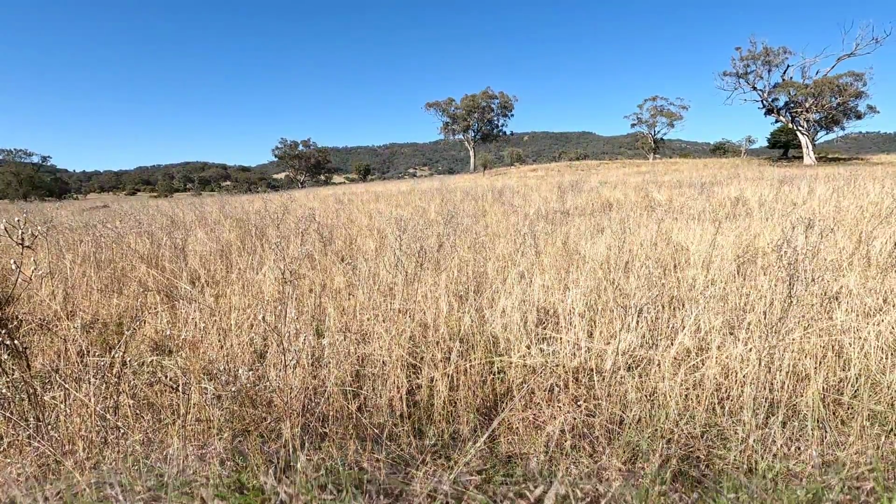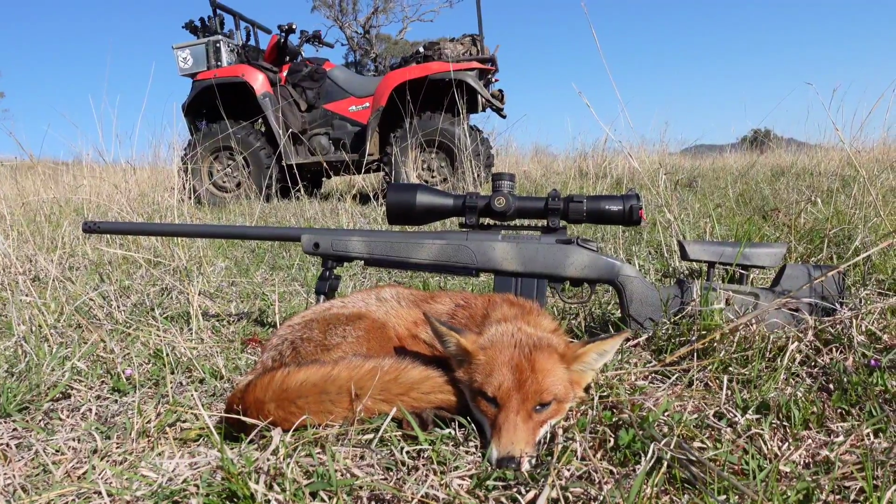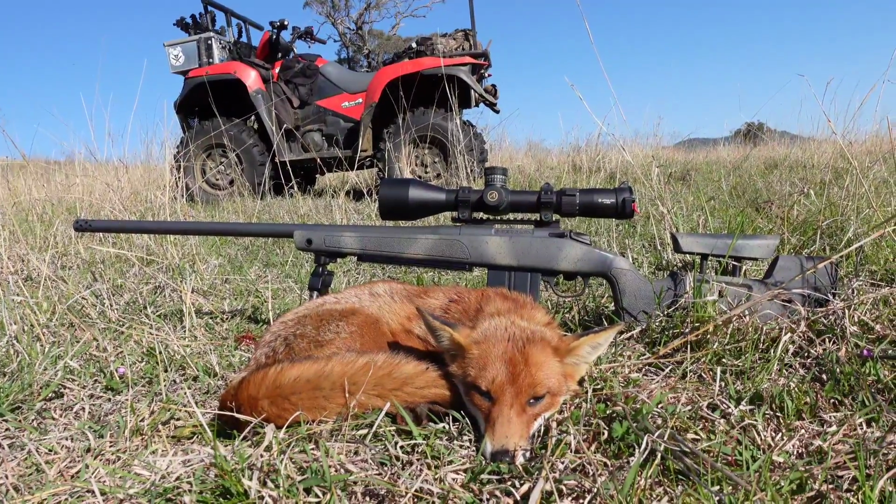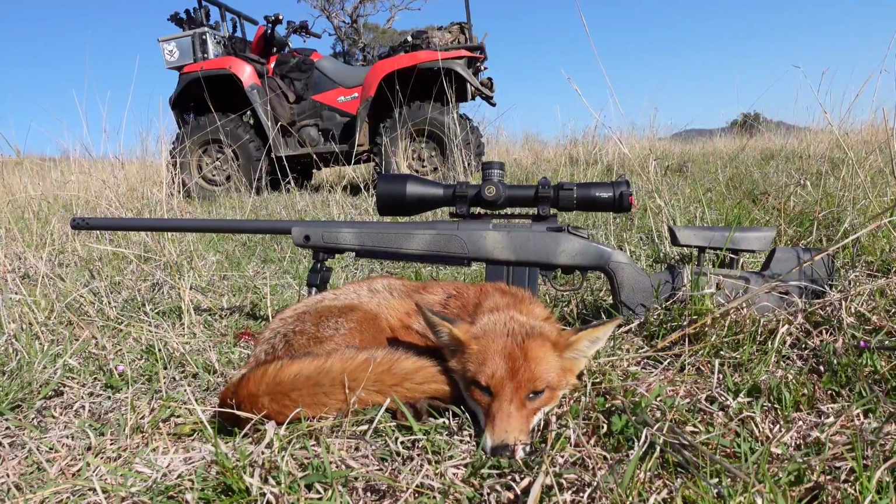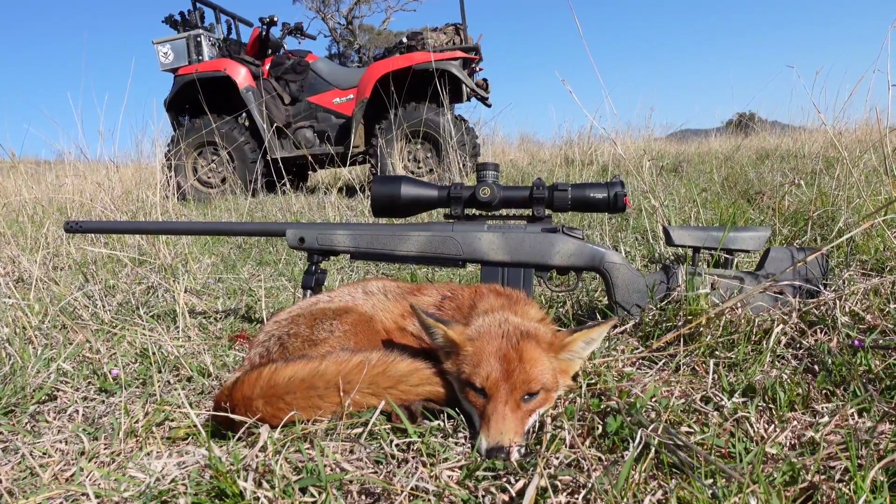That's loud. That's a great start. I've ridden through one gate, red vixen down, so I can tell you with certainty that the 6.5 PRC is bloody loud, fitted with a muzzle brake if you haven't got earplugs in, so I won't make that mistake again.